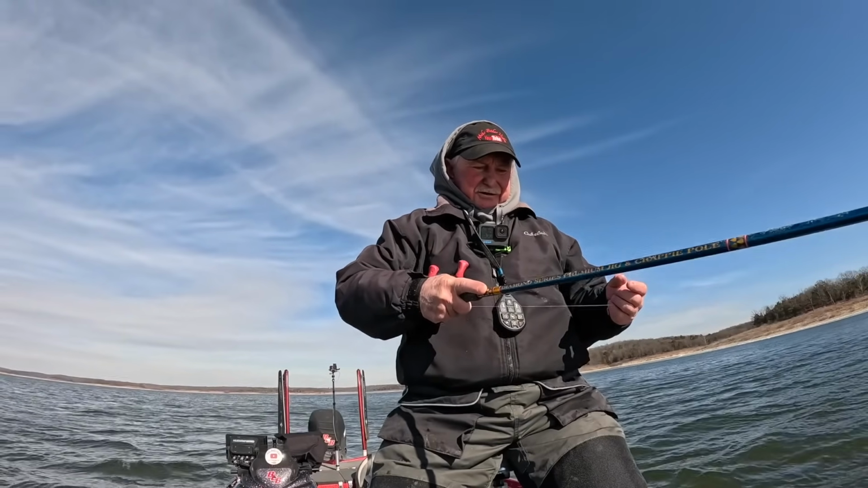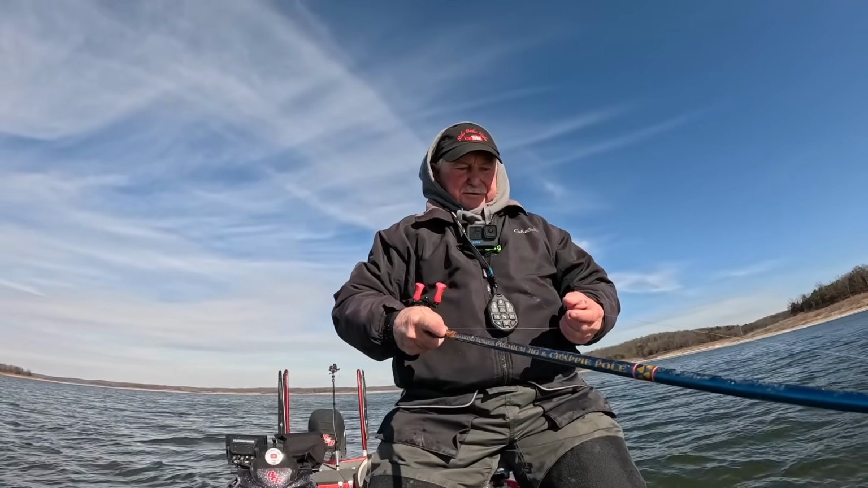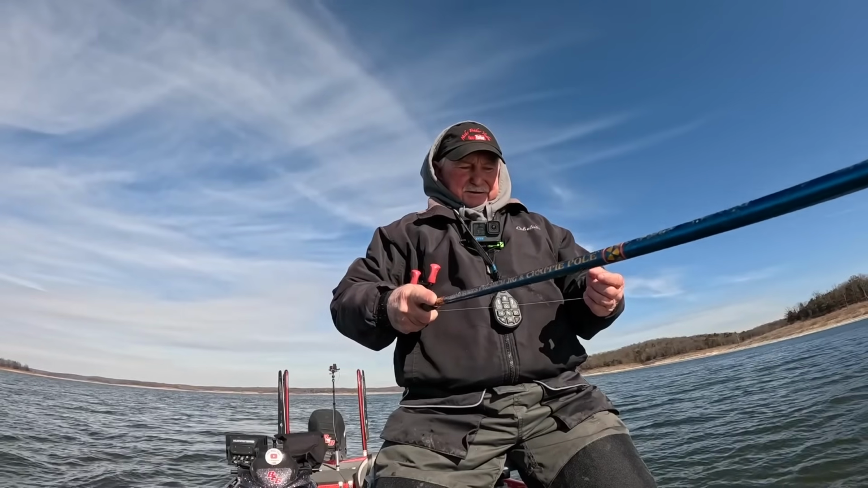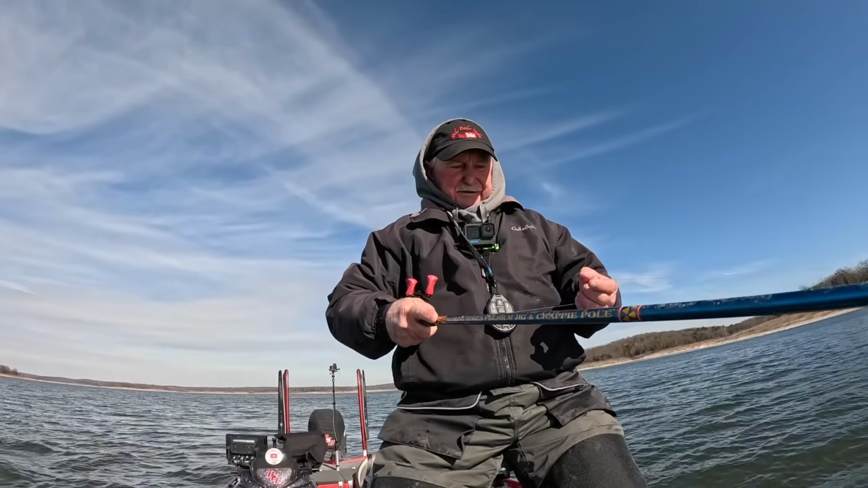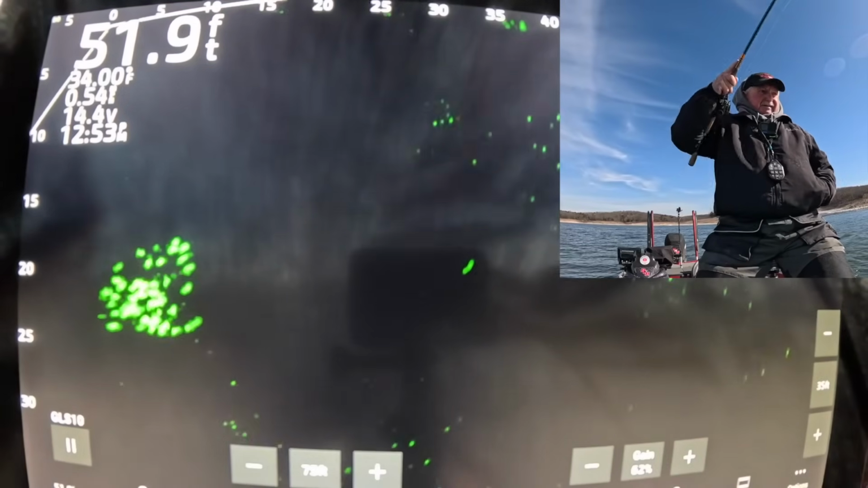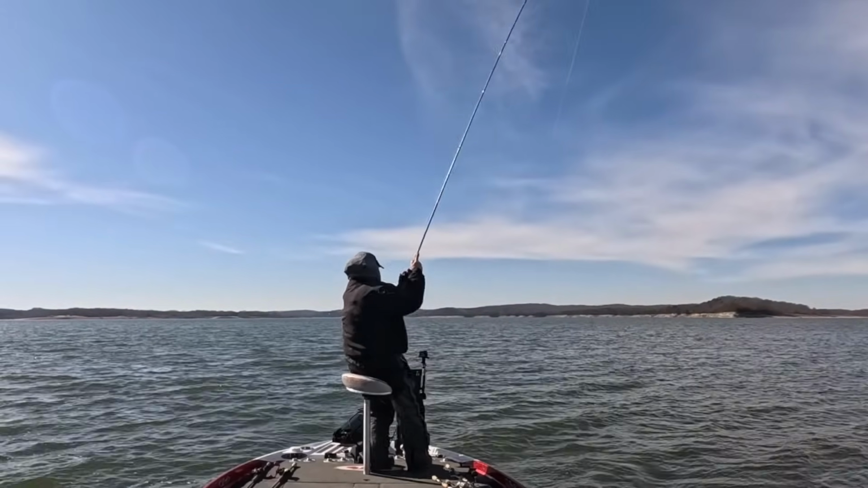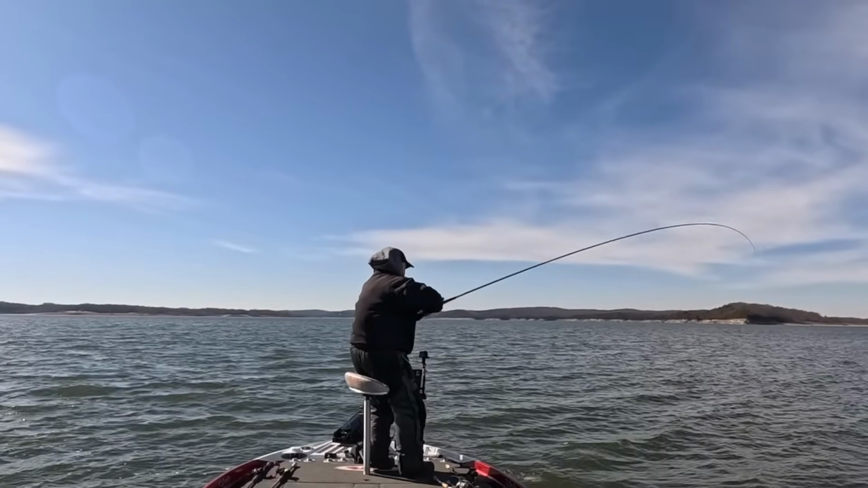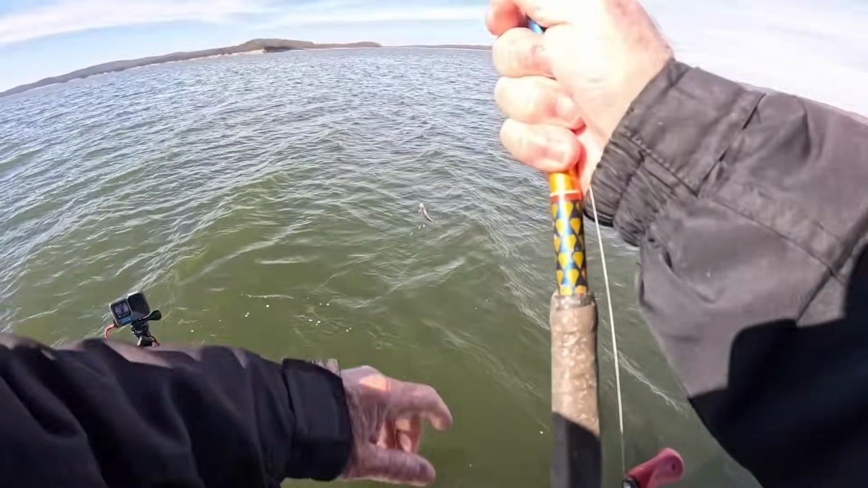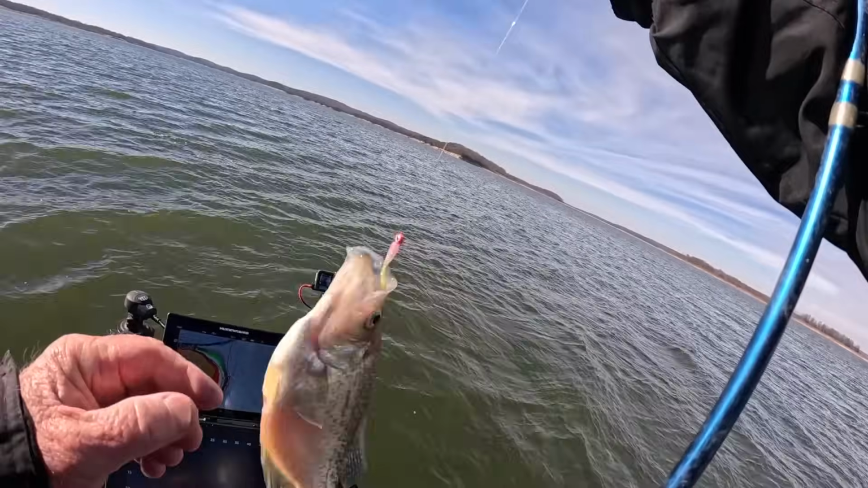Most aren't. But every now and then you get one to bite it. Just got to work through them, I think. There's one. There's one out of that group. That's a little black fish there. Black crappie. Yeah, they're eating it.